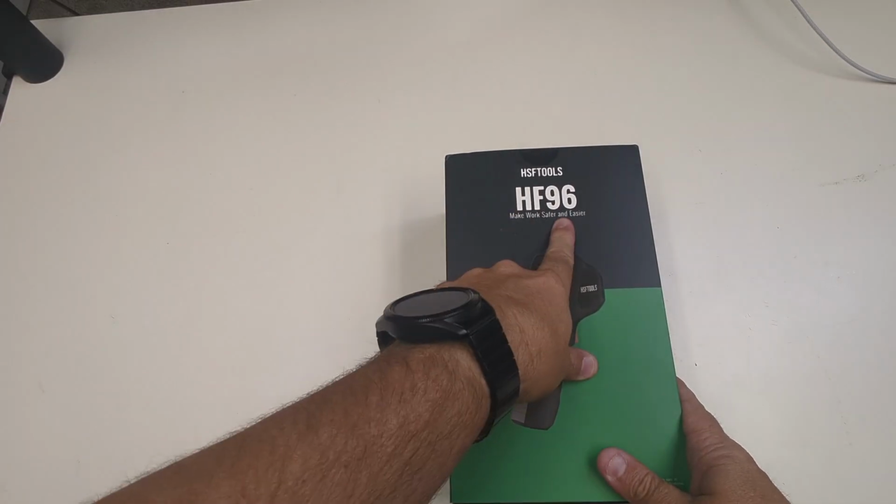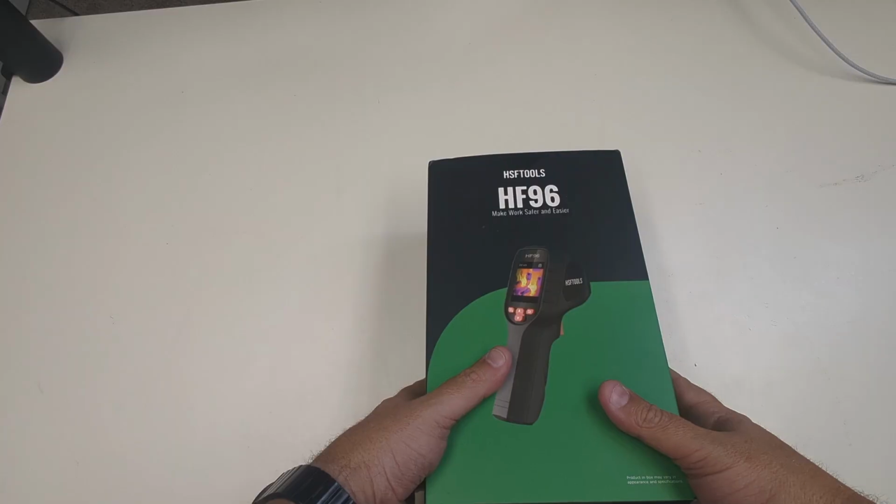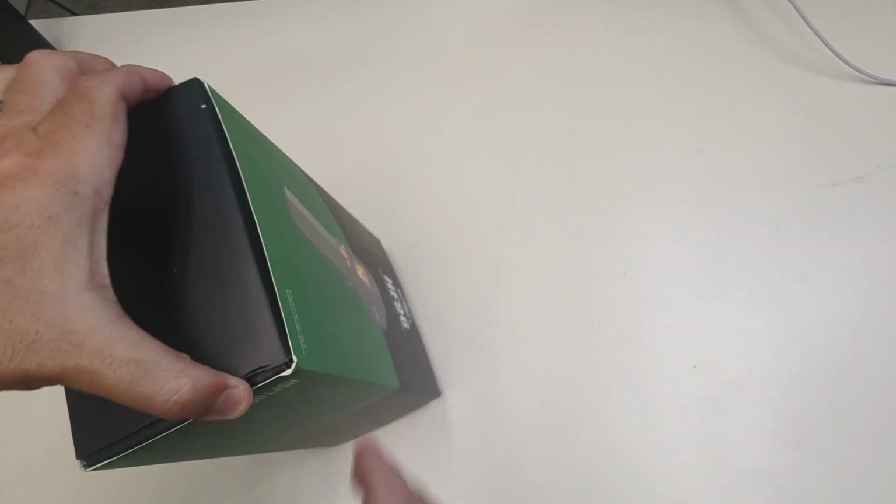Okay, so let's jump into the box. Again, this is the HF96. There's an HF96V. I've reviewed a bunch of HSF tools on this channel, so I just want to walk you through this.